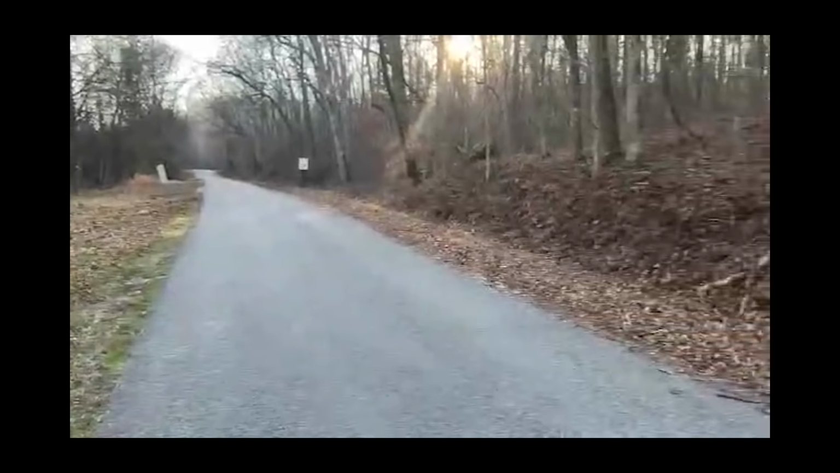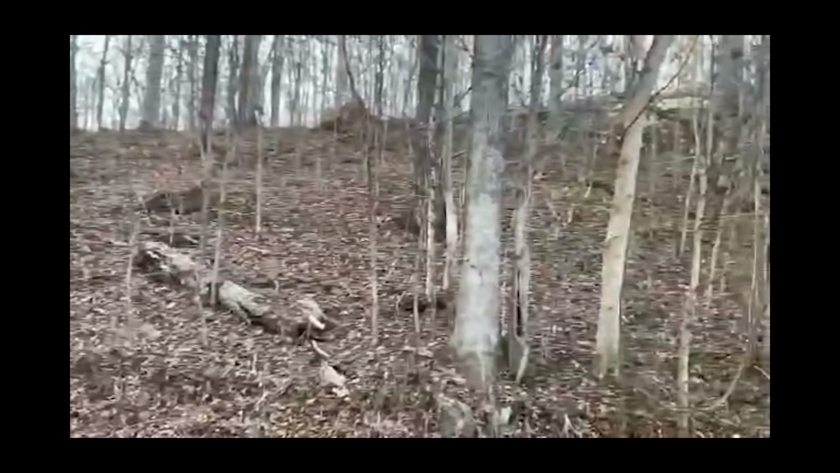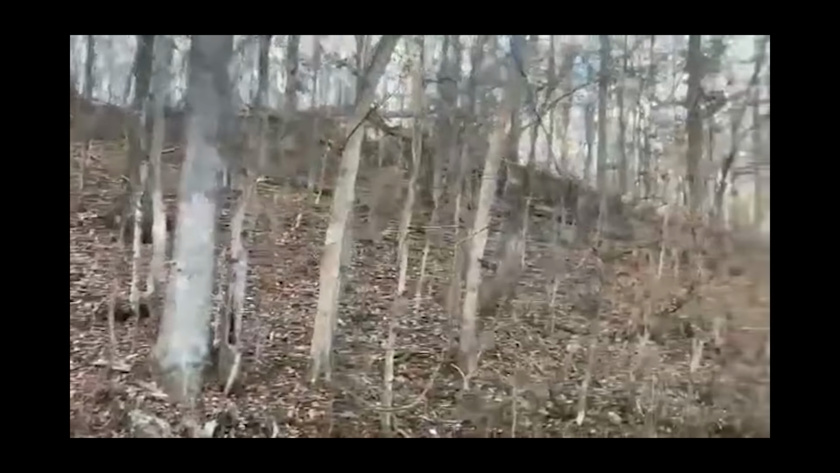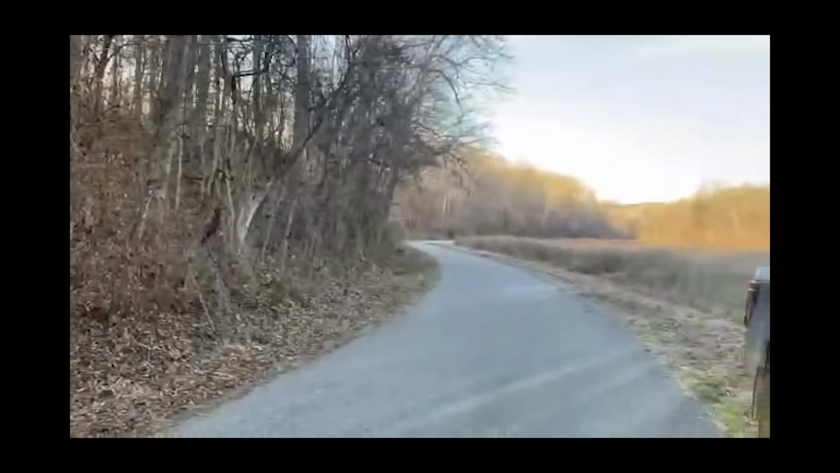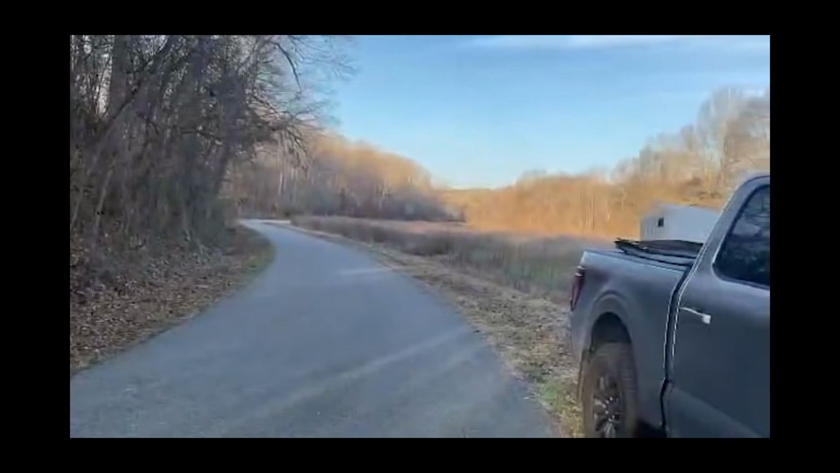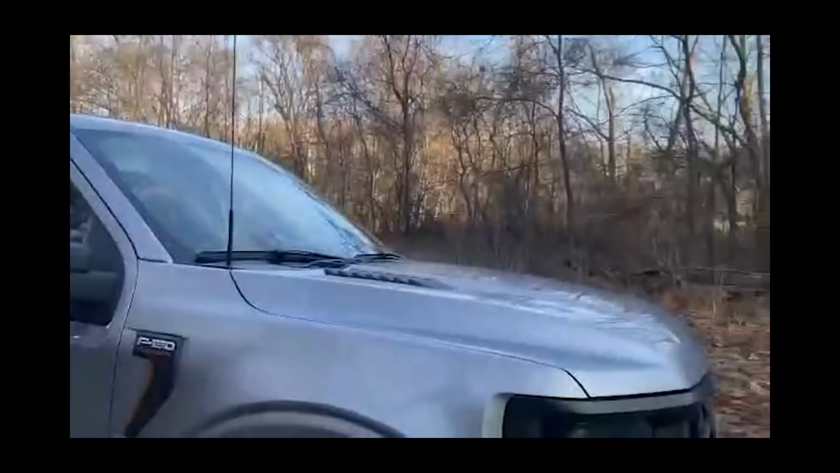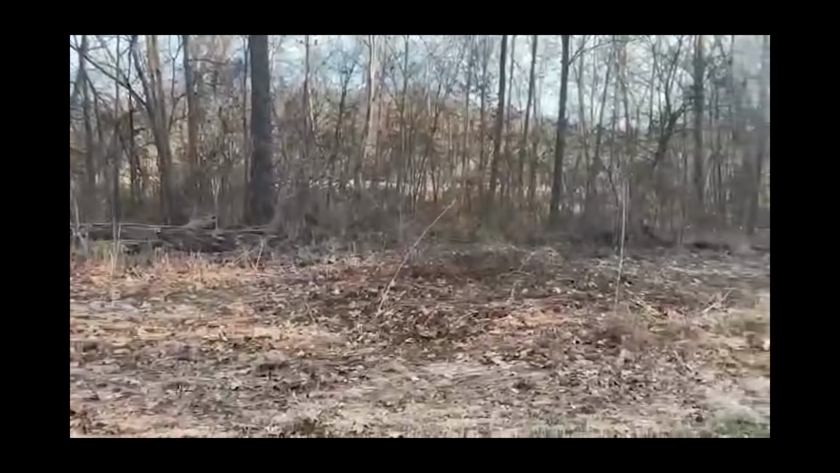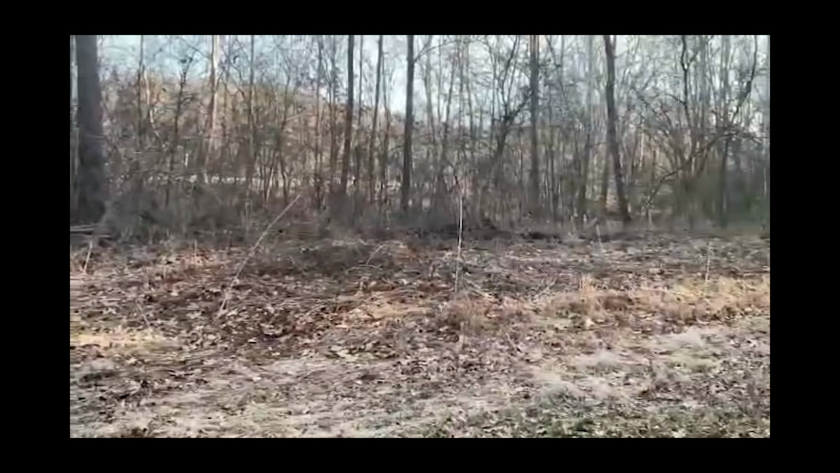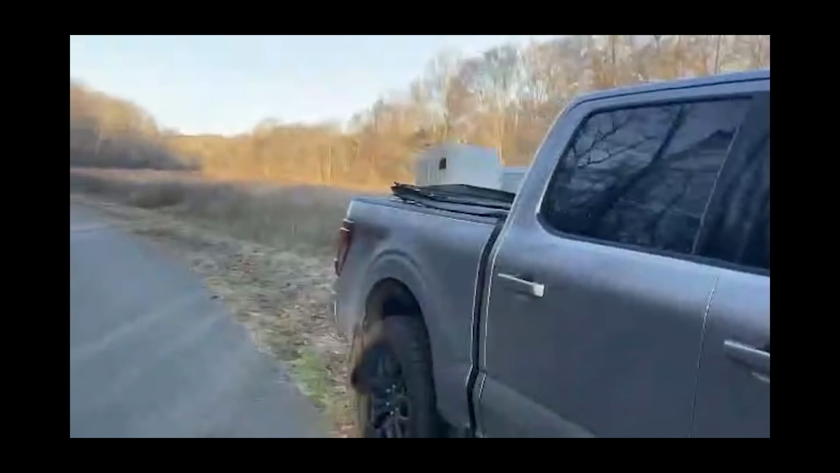We want to film what was behind us. As you can see, the ridge. And here's back behind us. I'm going to walk over a little bit and see if I can find the location. You can see the creek is just right there. Let's go over here.